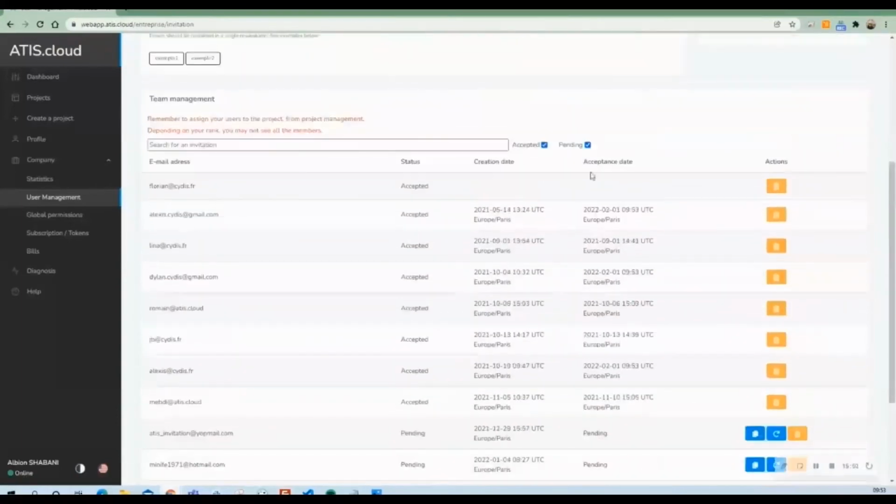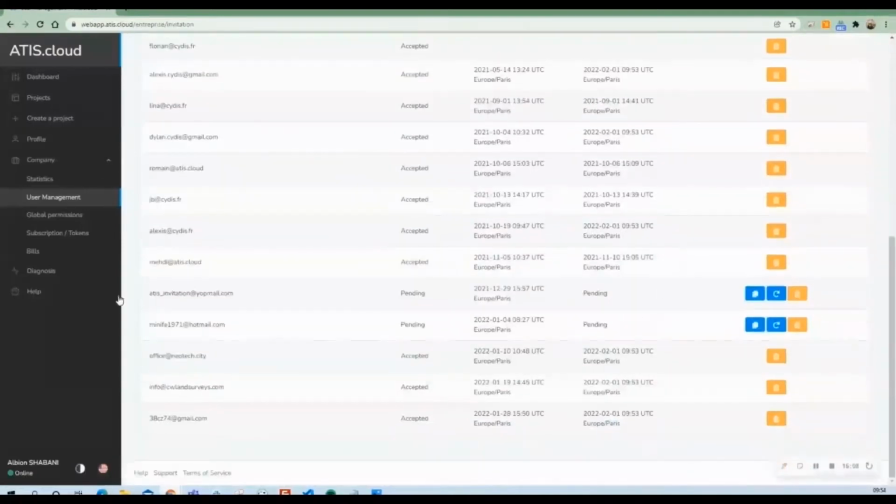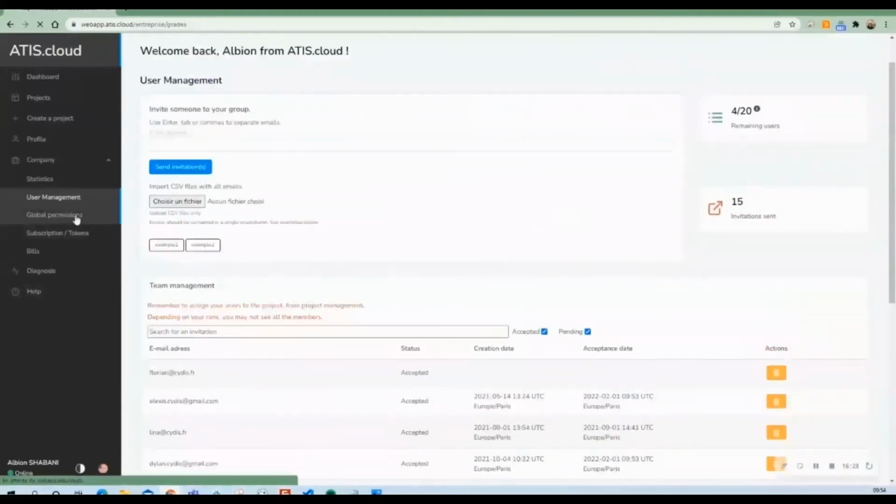You can invite users on ATIS.cloud via email address. You can also see if they accepted the invitation. Let's say that here we can see that we have 2 people that did not accept the invitation. You can either resend the invitation link, or copy and send it via WhatsApp, Facebook, or your own email address. For those that no longer need to have access on your account, you can of course delete their invitation and invite someone else instead.